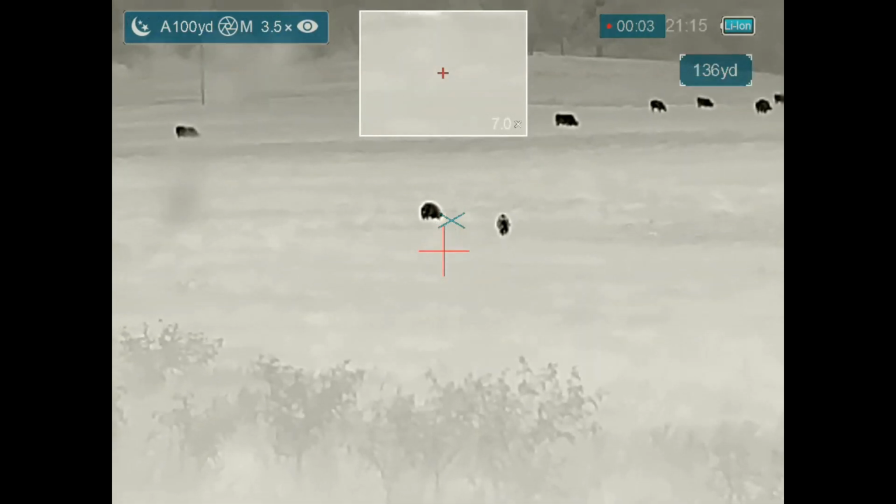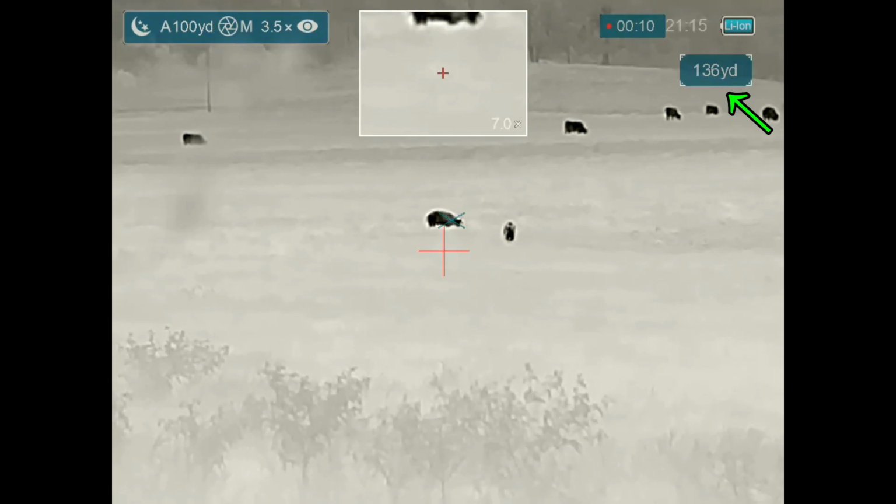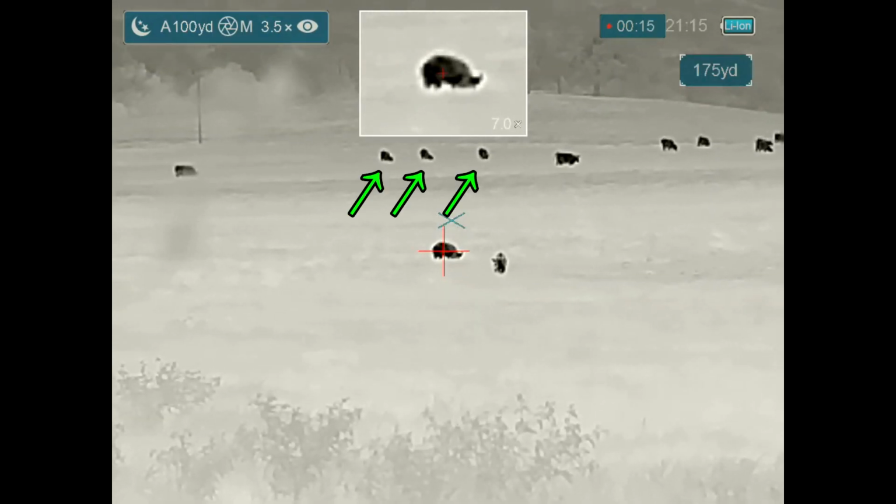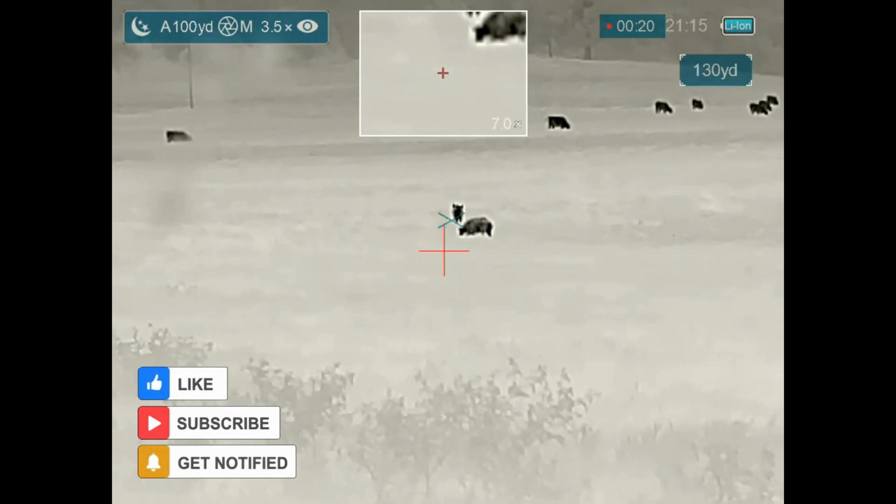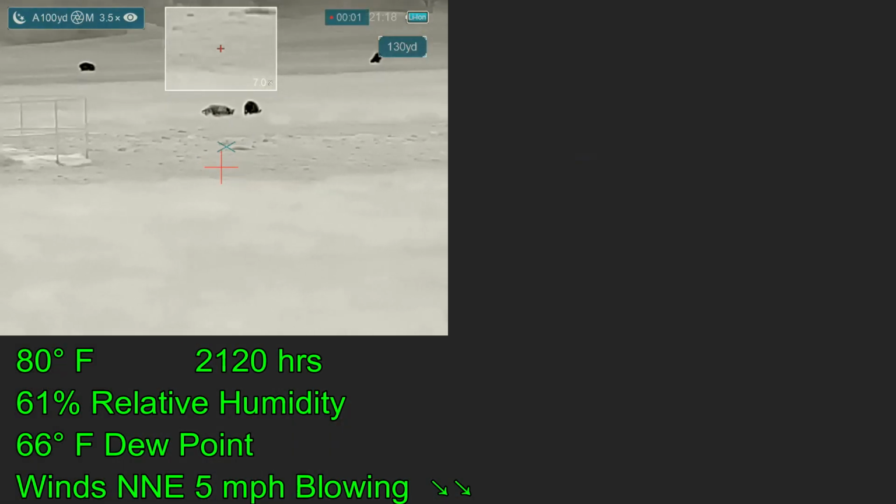Yep. Here we've come through the fence and it looks like we have a clear shot at this point, which would be terrific. We don't have any cattle that look to be directly downrange of the hogs until you move the scope. And there are 3 cattle downrange. So we're going to continue to follow the hogs and to move into a more favorable position to take the shot. And that's what we have right here.